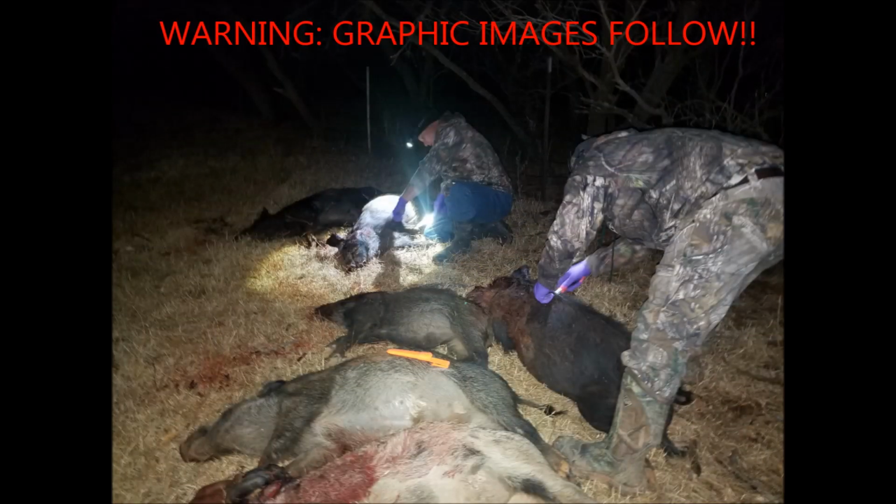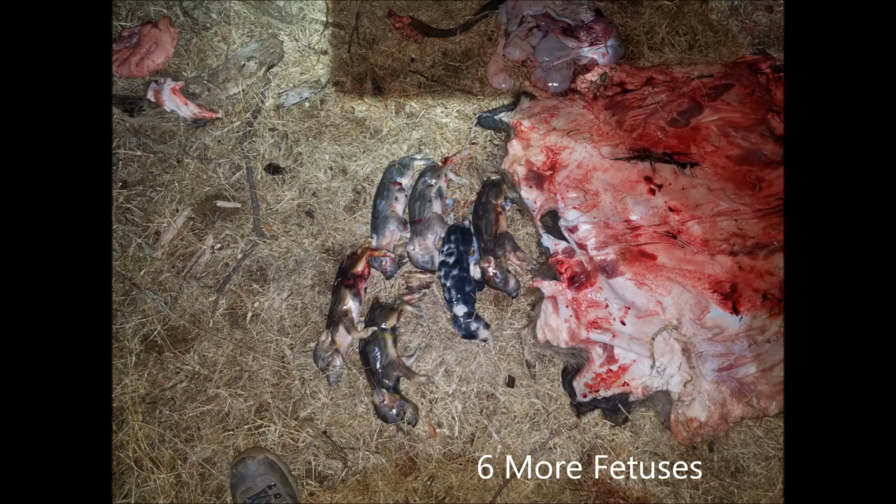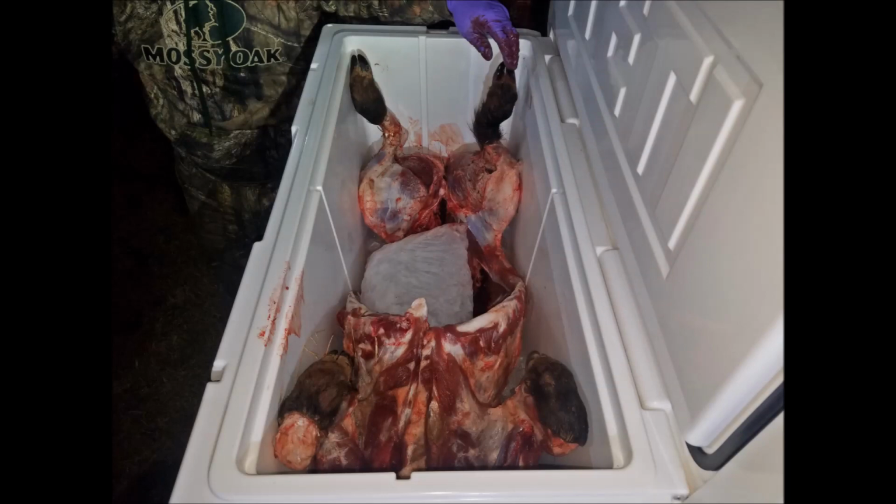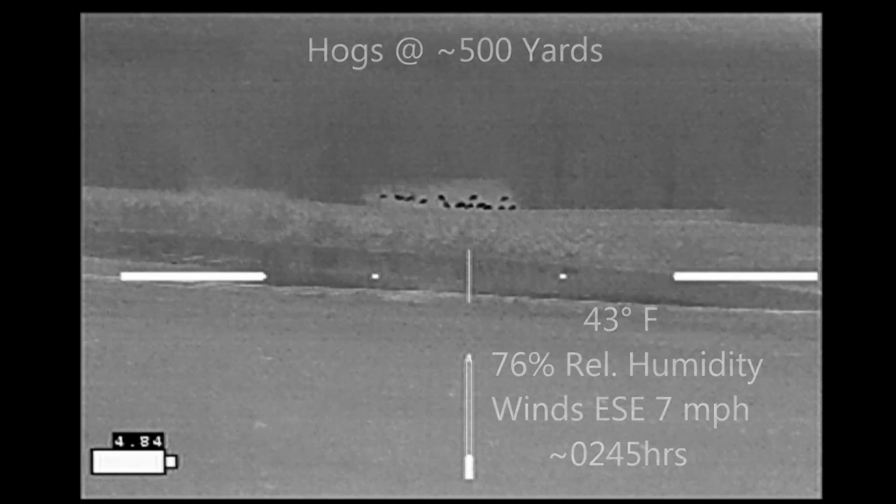We went ahead and butchered 3 of the sows and took a look at how many fetuses were being carried on board at the time. Another generation that will not come to fruition. Packed up and headed on to our next hunt. And we only got on hogs twice this night, but both times were good sounders.